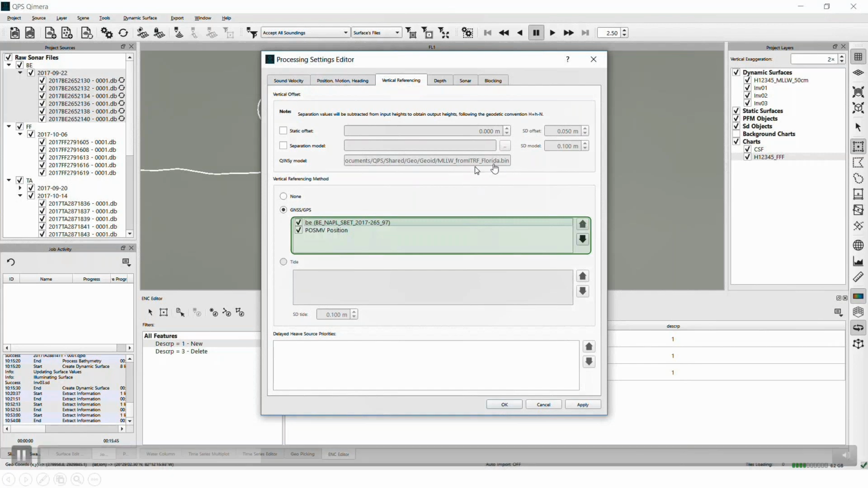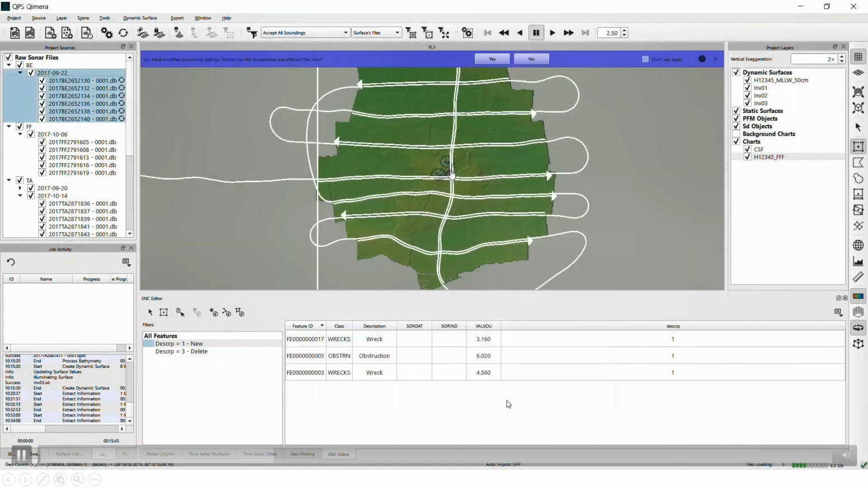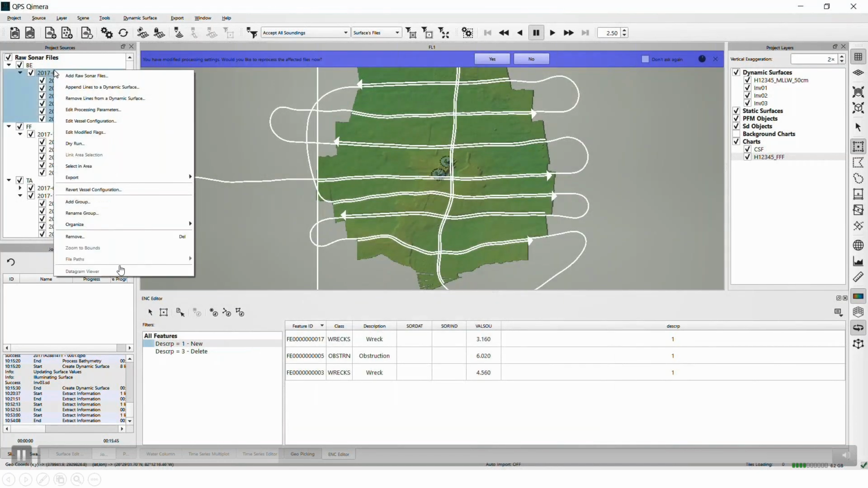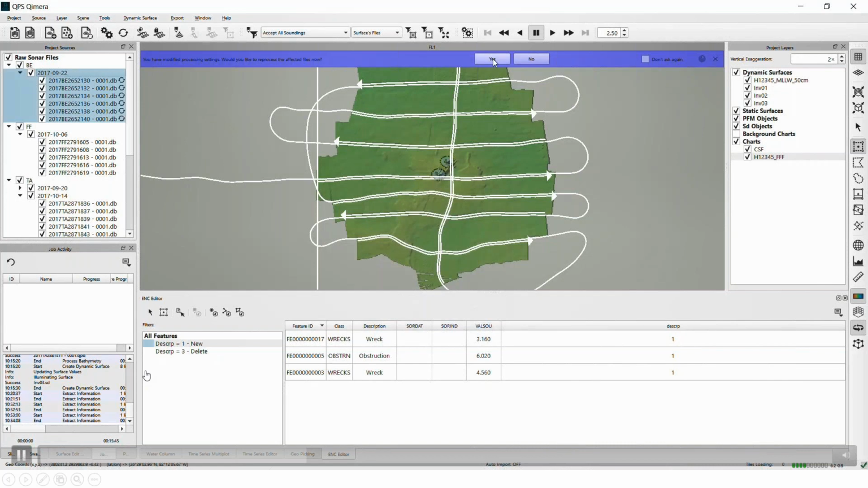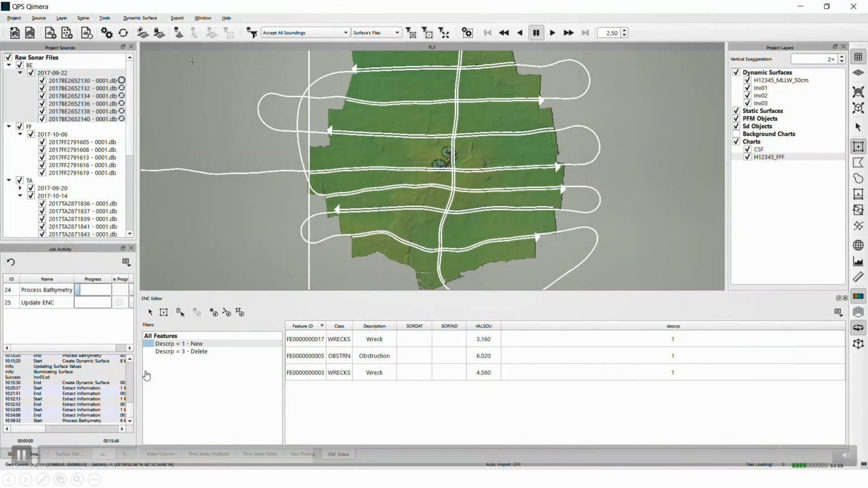There's my mean lower low water separation model. It's already being applied from Quincy. I'm saying okay. As a demonstration, I'm checking the modified flags again. And again, here's all the processing that's pending: sound velocity, position, and height, because I just applied the SBET both horizontally and vertically. Okay, and so now I'm going to go ahead and reprocess. And I'm going to make the same changes. That was just one vessel.